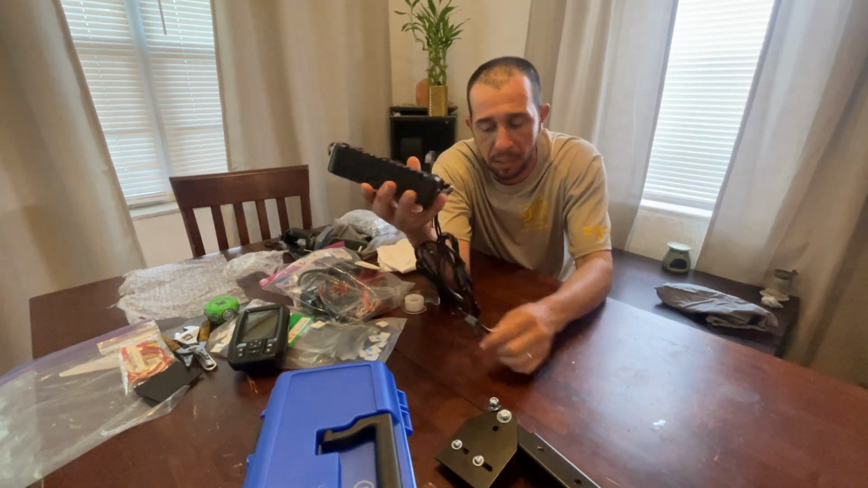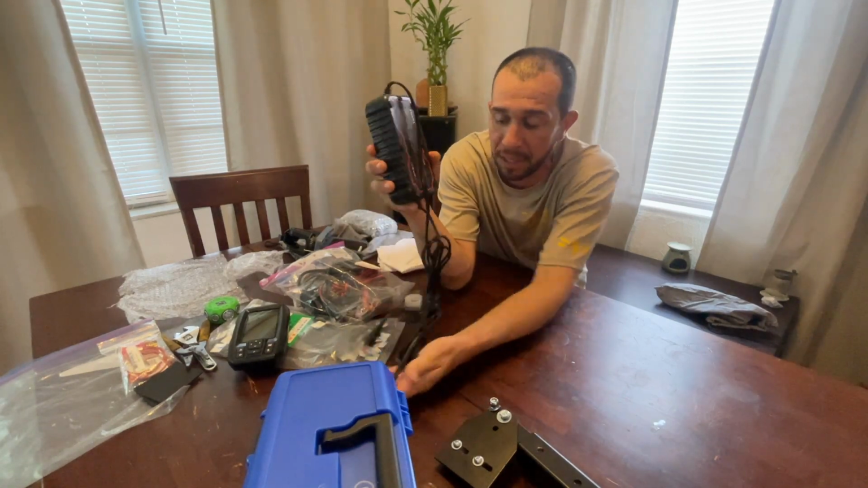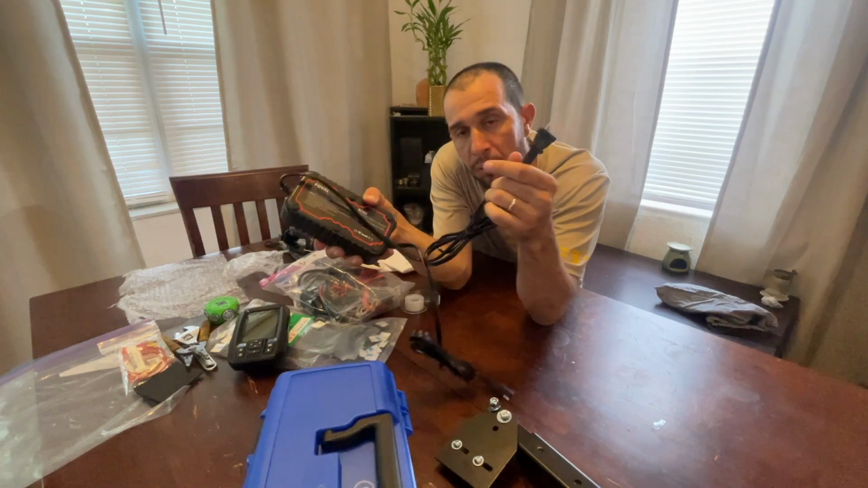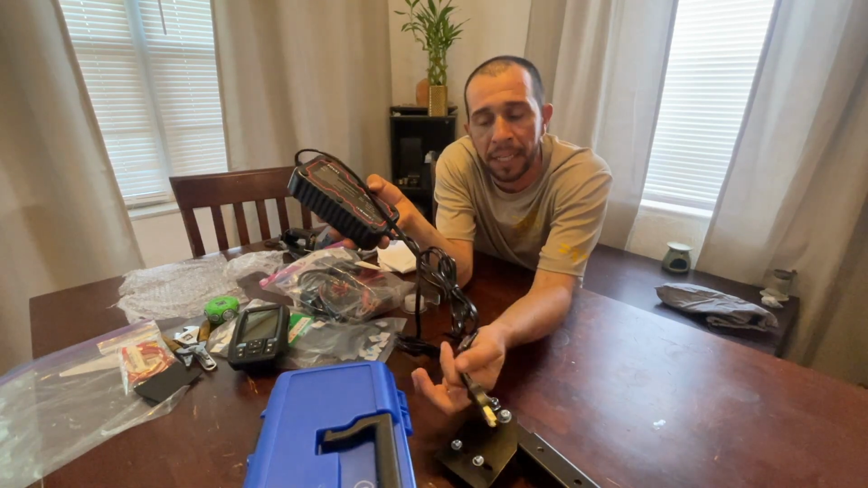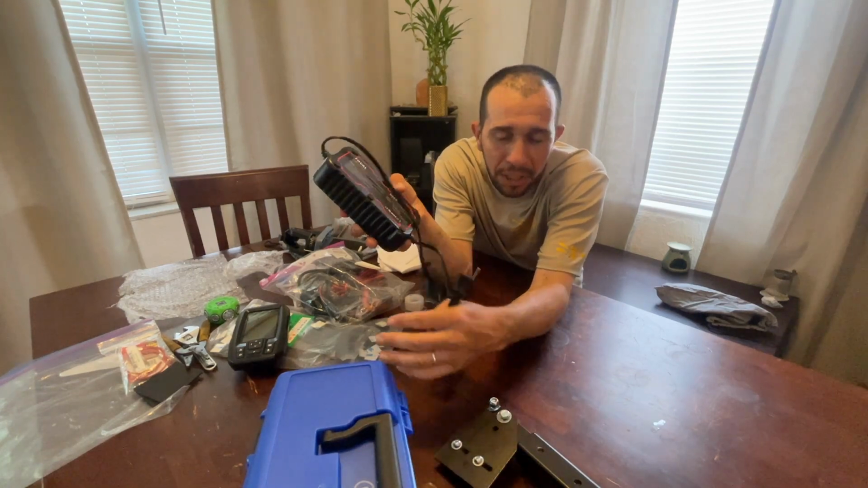And again, going back to this is the SAE connection. It goes right in there. And this is 120 volt. So all you need to do is plug that in. I believe it's 3 to 4 hours and it should charge it.